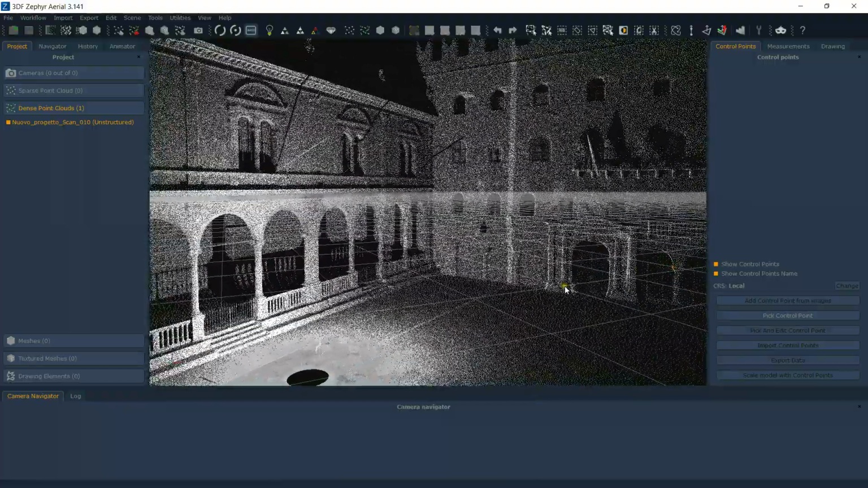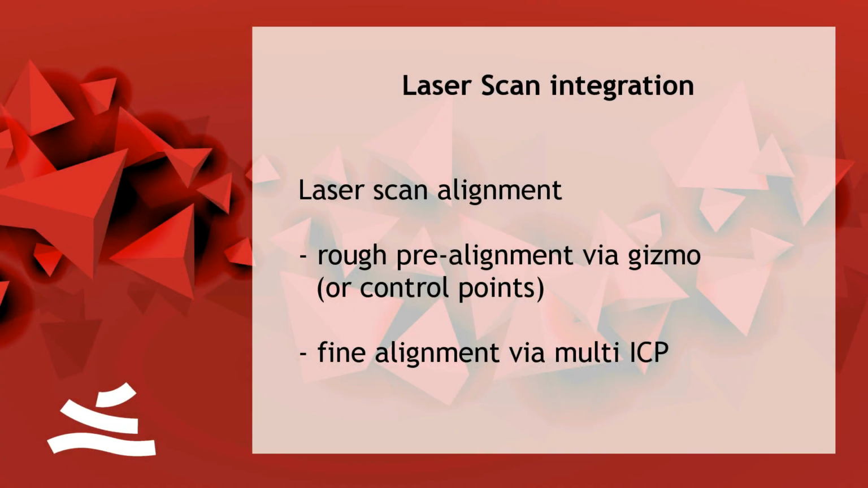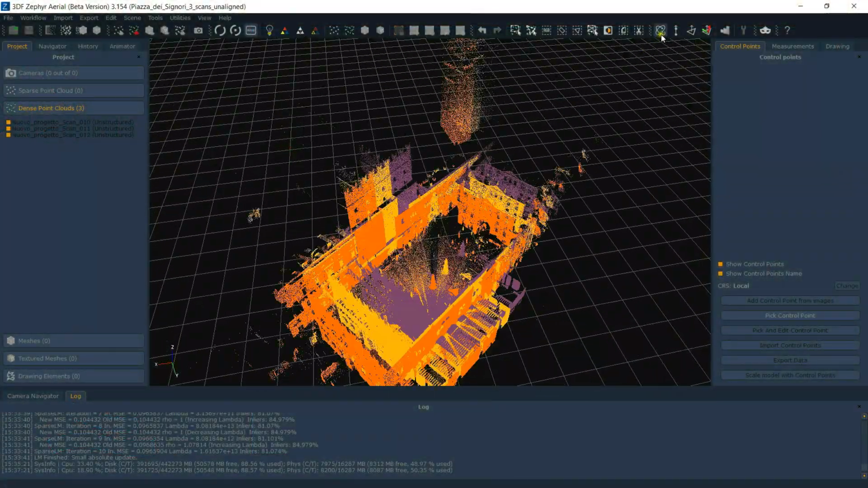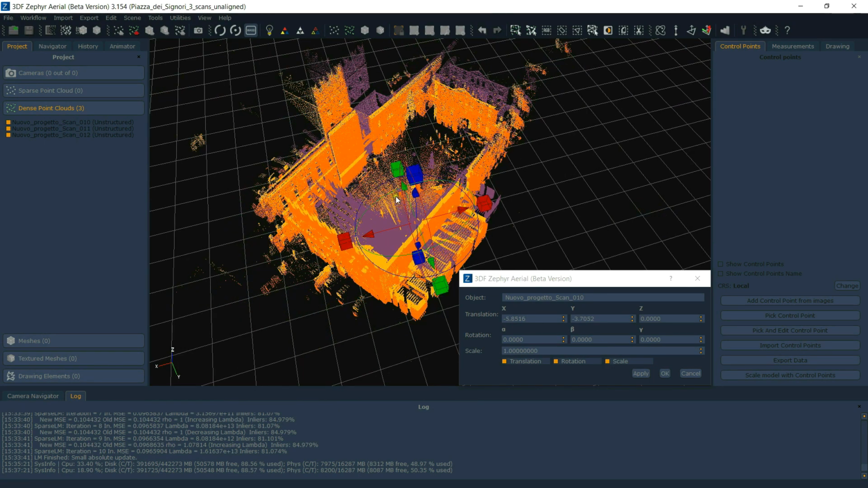So I just now brought in my scan, and obviously you cannot work with just one scan. You'll probably want to use all your scans. So either you do the registration in another software, or you can do it inside Zephyr as well. In this case, I'm showing you a very simple example with the 3 scans. So as you can see, they're still unstructured.